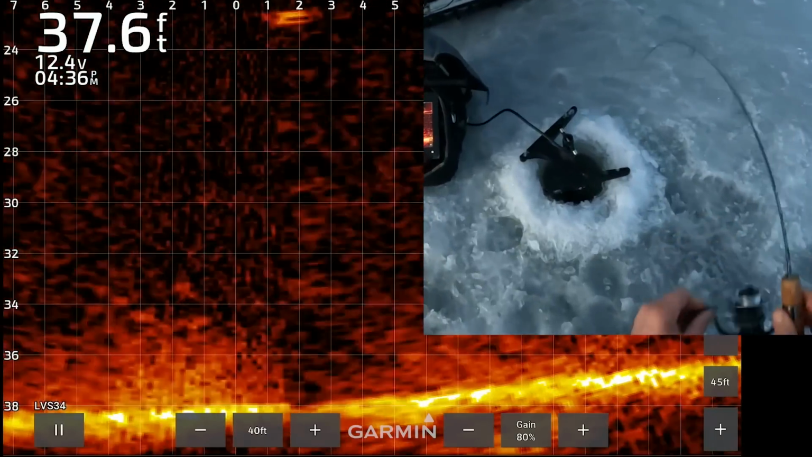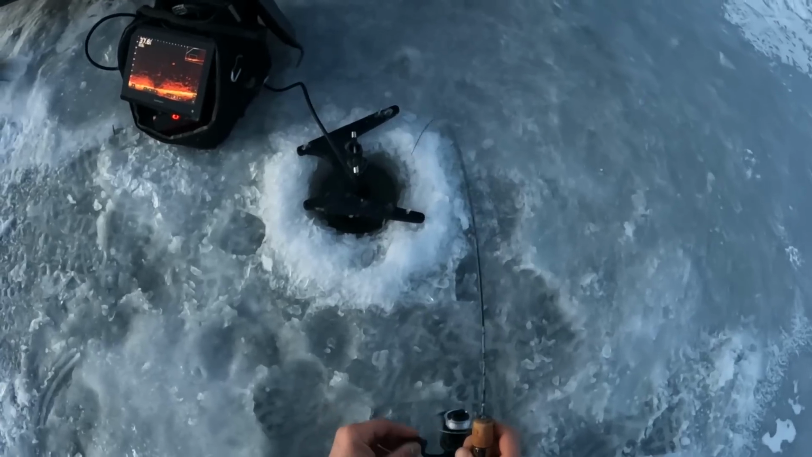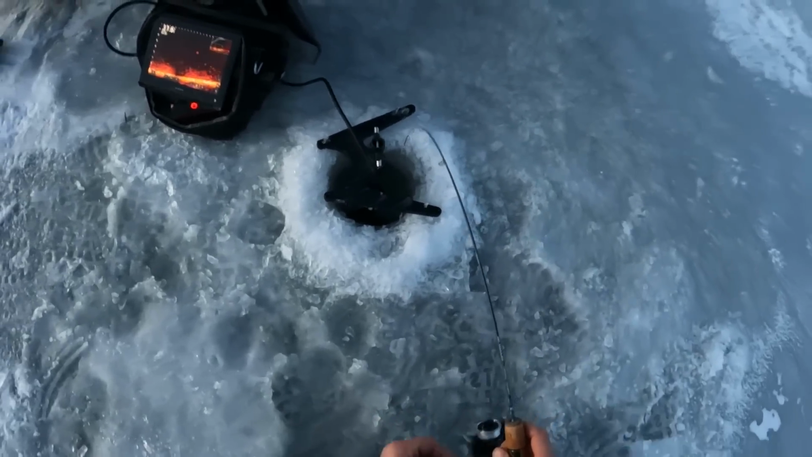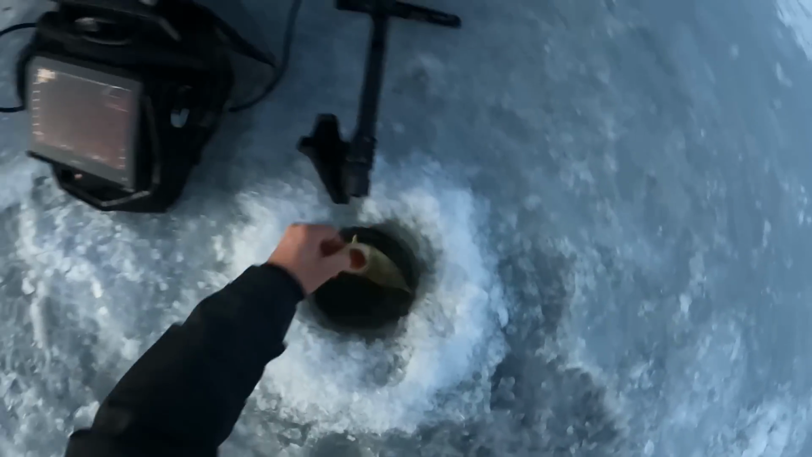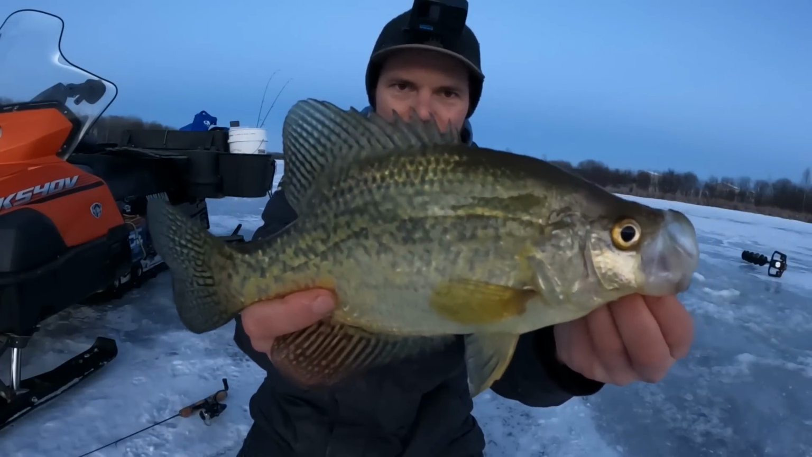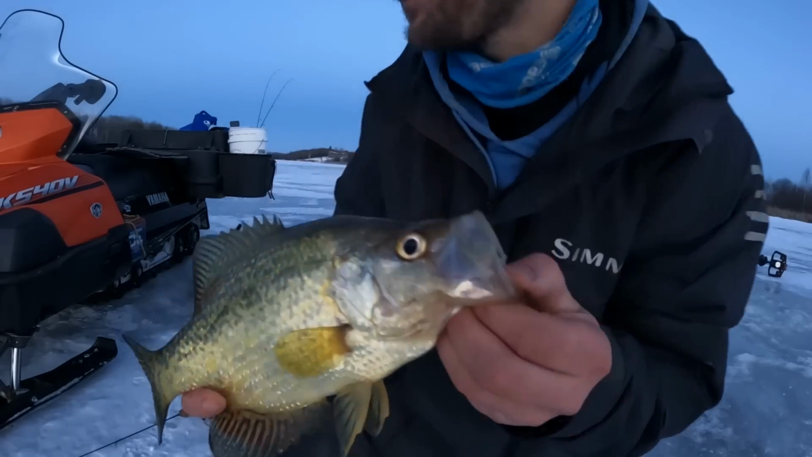Oh, yes, yes, yes. Oh, sweet. Please, please, please. I don't know if it's big, but it's gotta be big. It's fighting hard. Oh, it's our biggest fish of the day. We were just talking about how big fish are gonna react differently. And there's our biggest crappie of the day. Manitoba Master Angler, probably about a 12-incher, 12.5-incher.